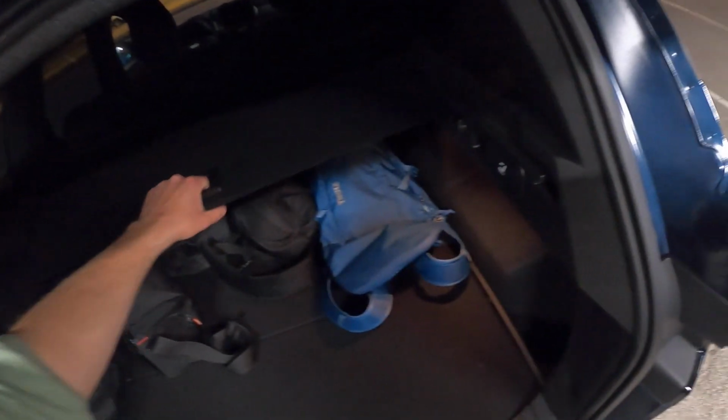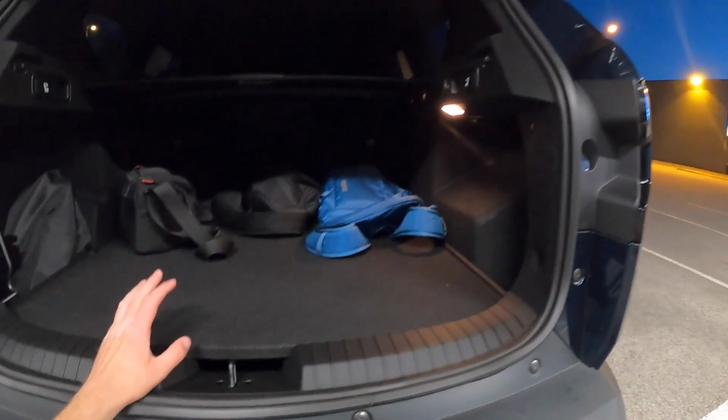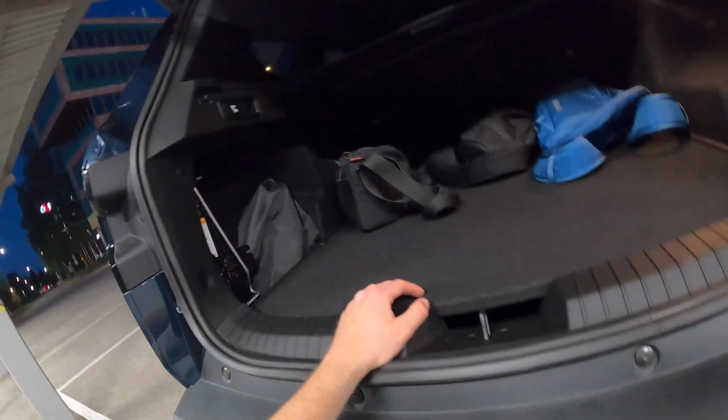But yeah, this cover is decent, and overall the cargo area looks way better compared to the Duster. Duster's cargo area looked pretty cheap, to be honest. And here the only cheap part is this jack here.